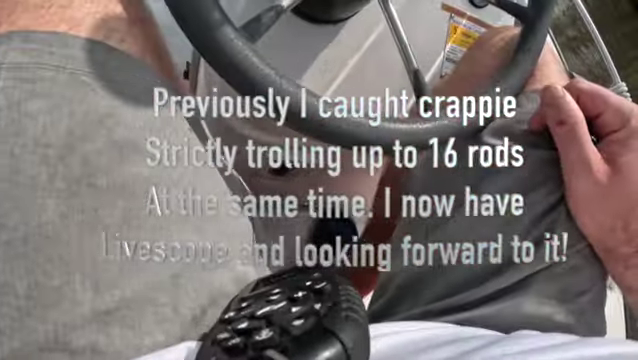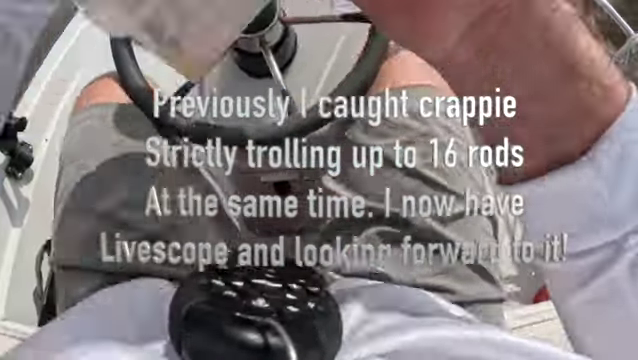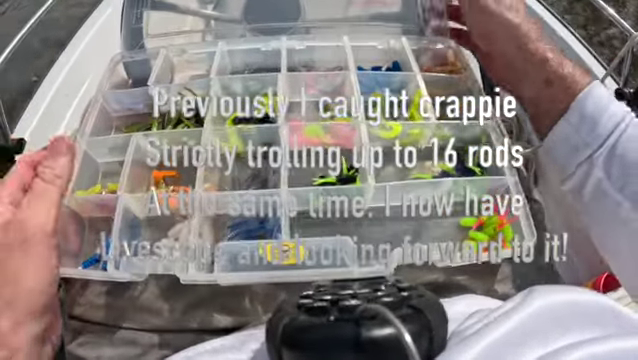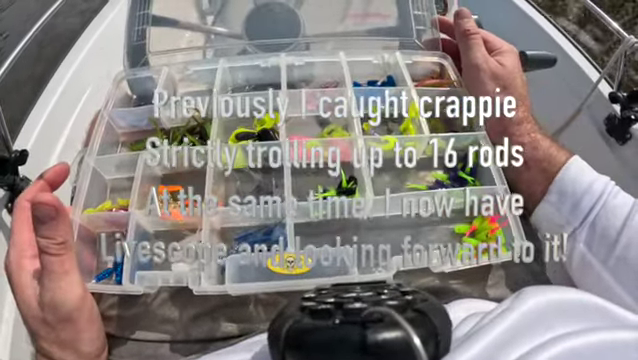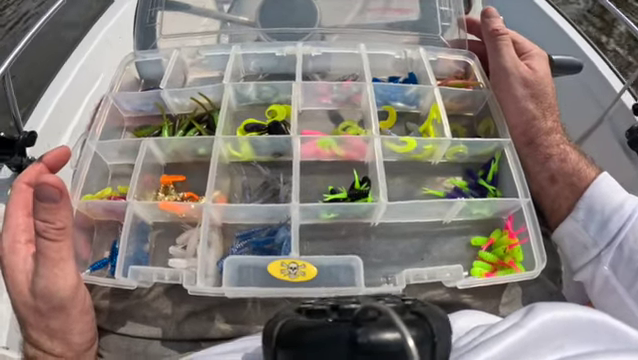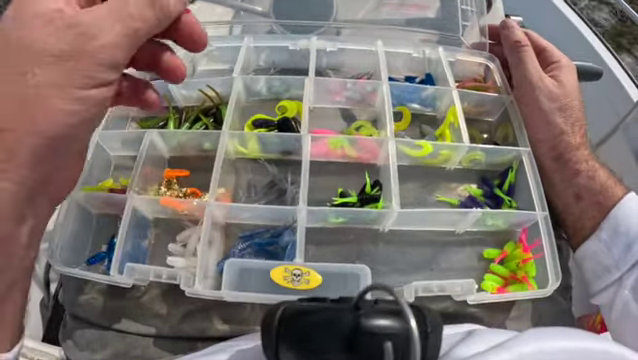And then I got my lures, what I'm looking forward to trying. I don't know what color is best. I don't know a whole lot about crappie fishing. I was born and raised saltwater fishing. I can catch a saltwater fish any day of the week, but crappie is just a new challenge for me, so I'm gonna give it a whirl.